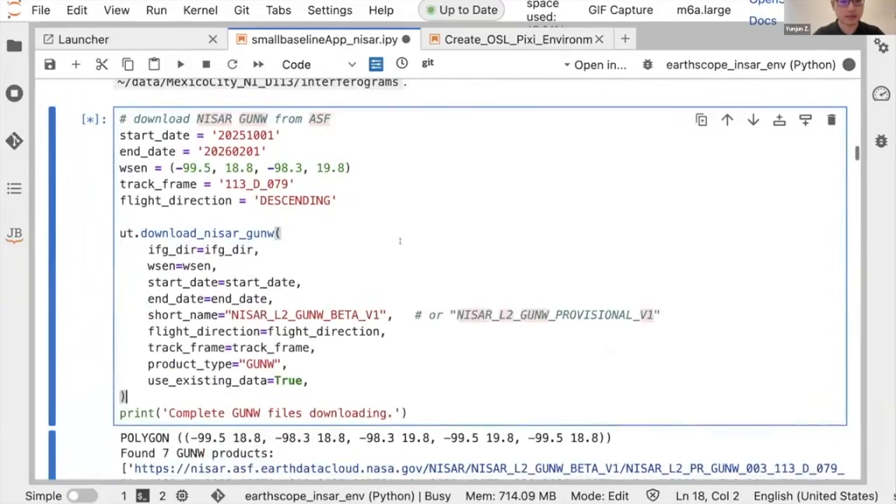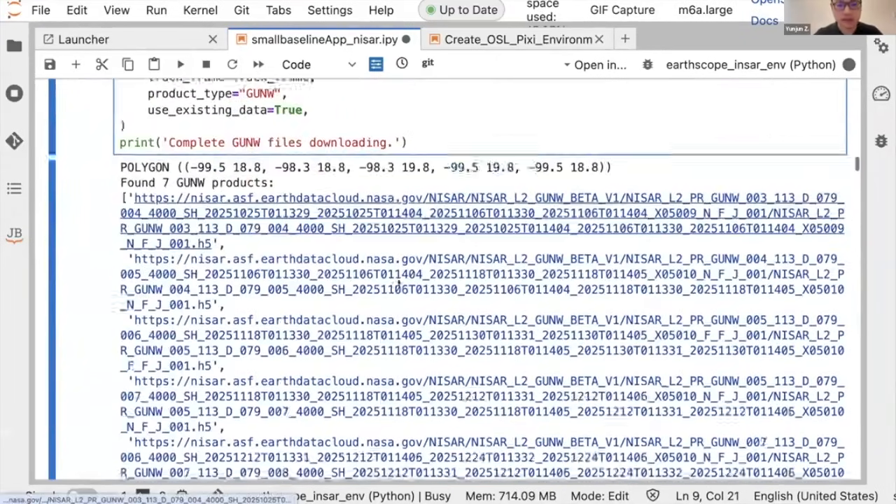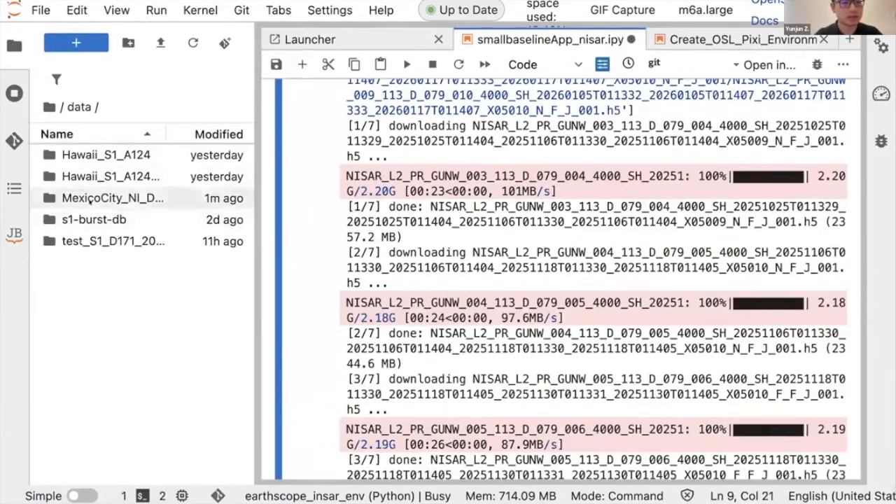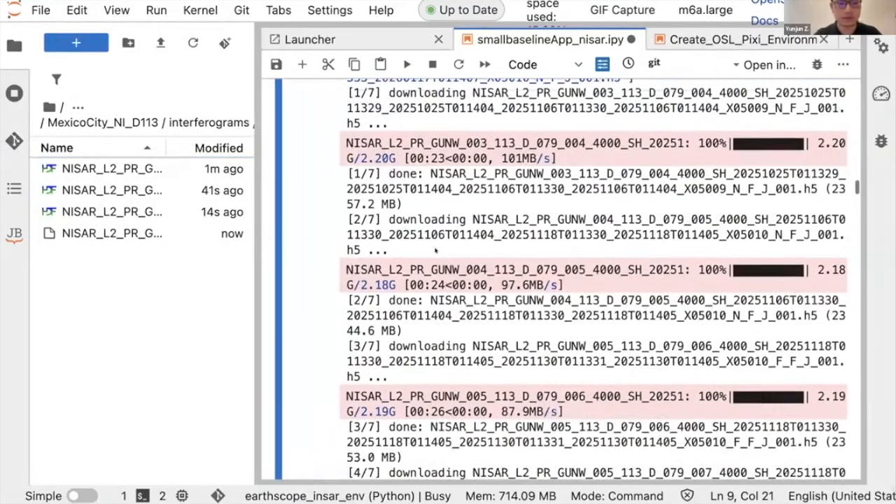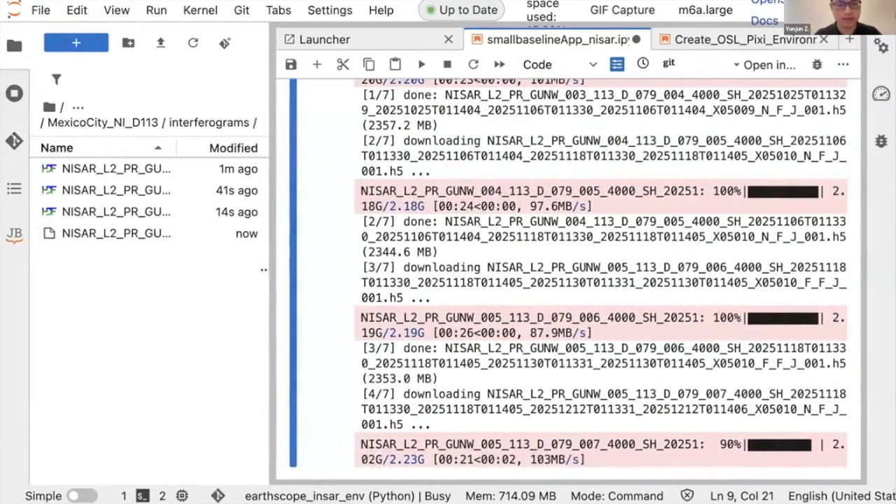And by running this, we're downloading the NISAR products using the ASF search package. Right now it's downloading them one by one, and you can see your downloaded files in this folder. You can see we finished 3 of them. We're working towards it. Should be really fast.